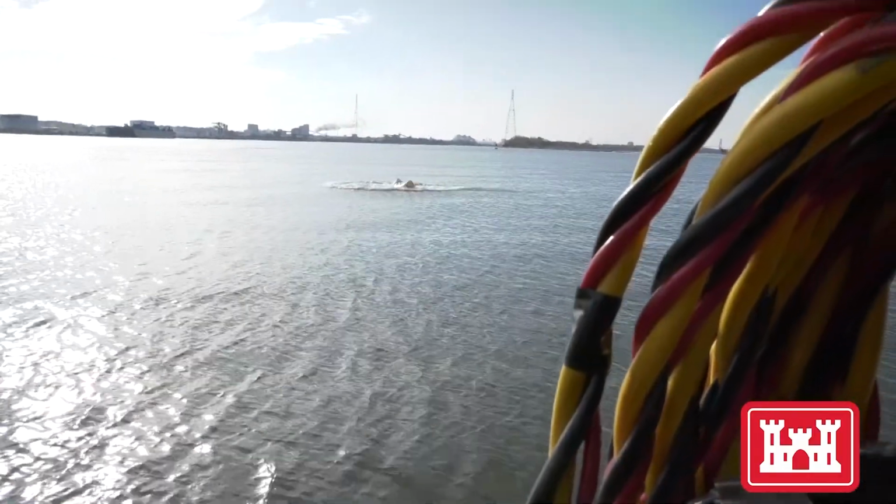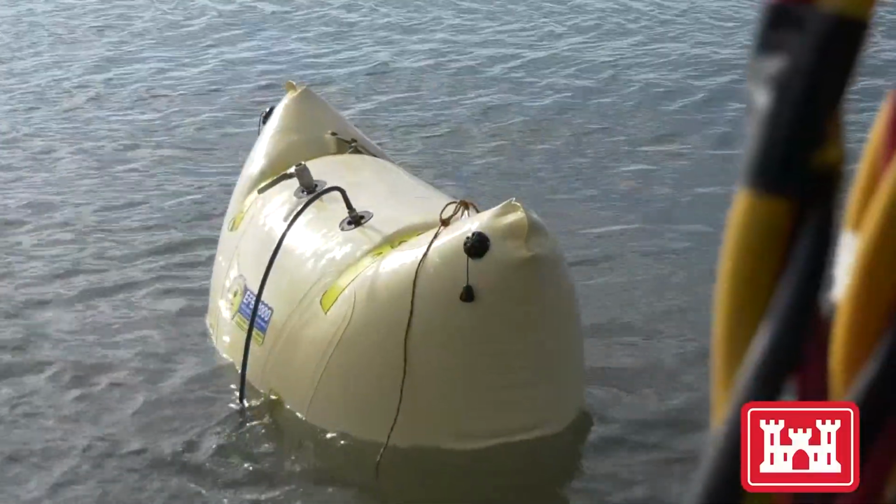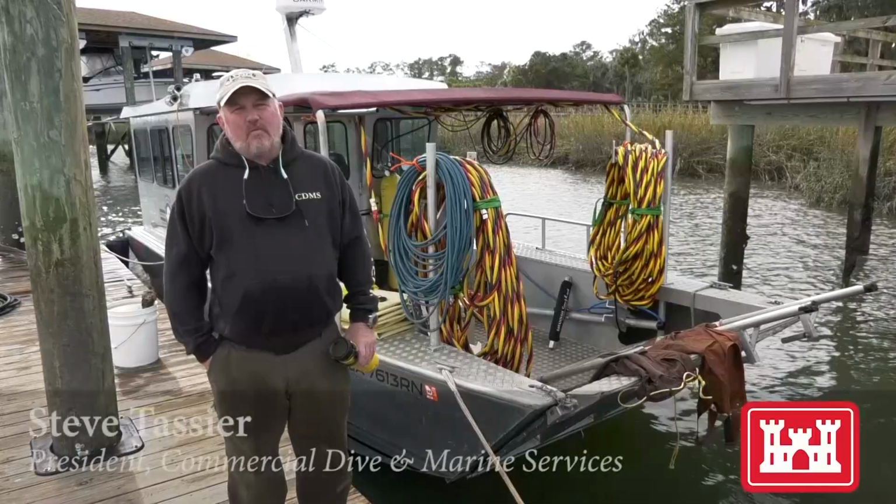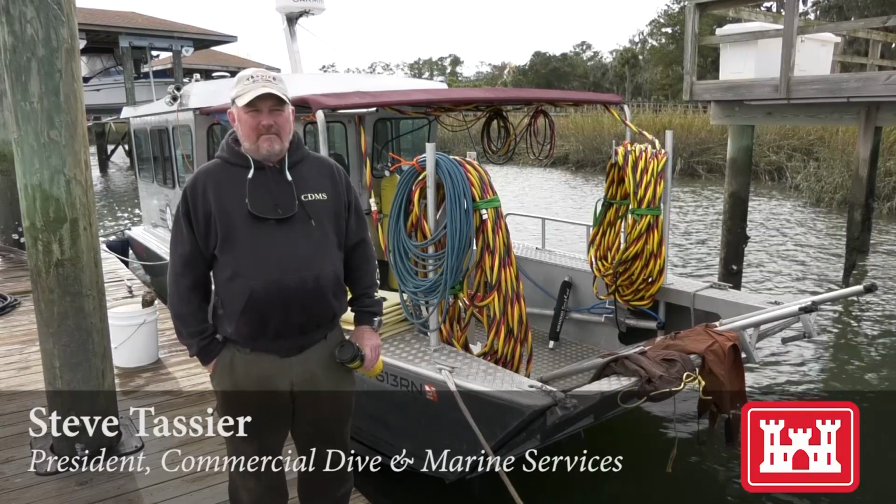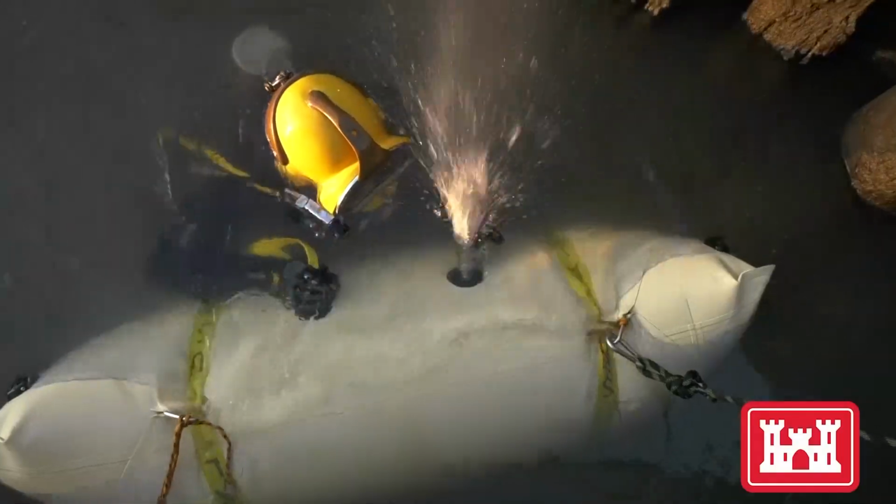There it is. Then the team used inflatable lift bags to wrench the guns from the thick mud on the bottom. We add pressure to it, and sometimes it takes a while for that cannon to work its way out of the mud. But once it surfaces, we know we got it. We pull it in, tie it off to the boat, and move it.